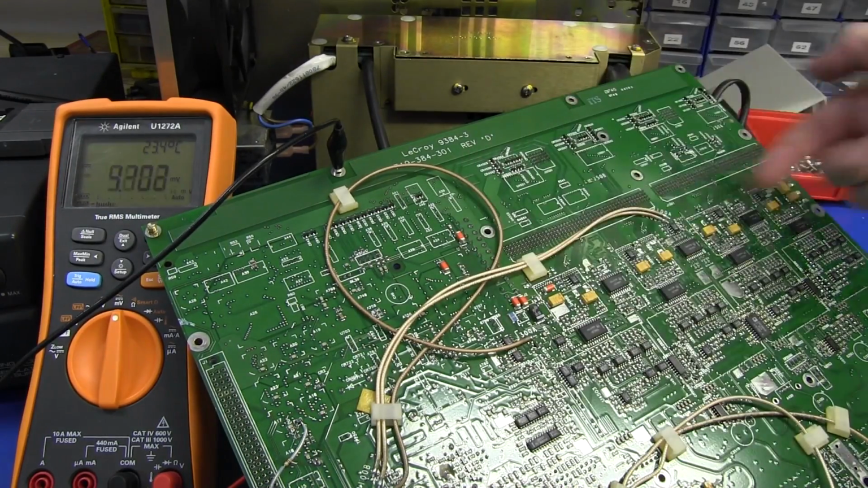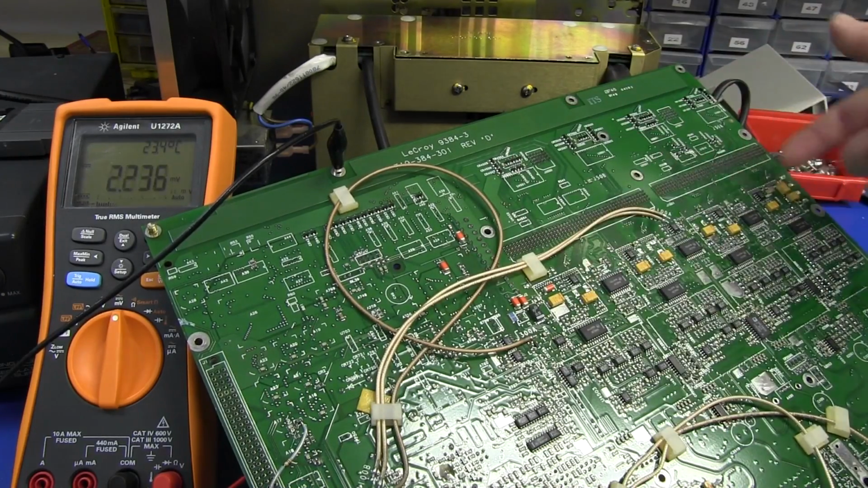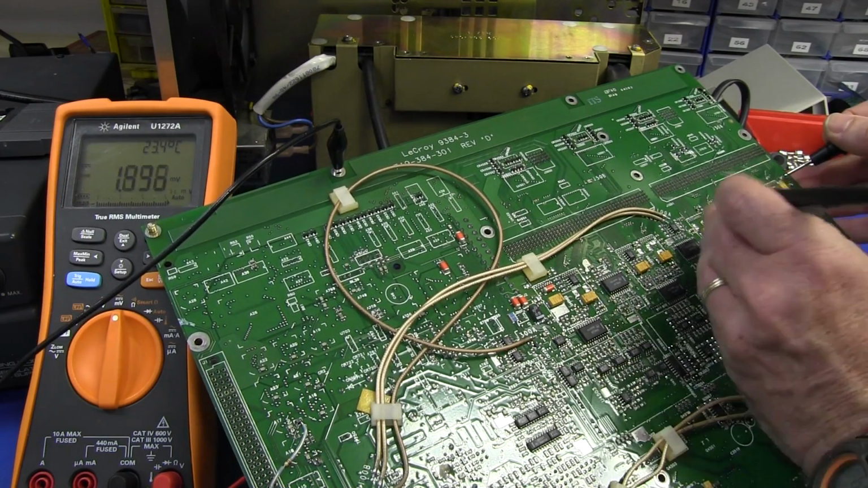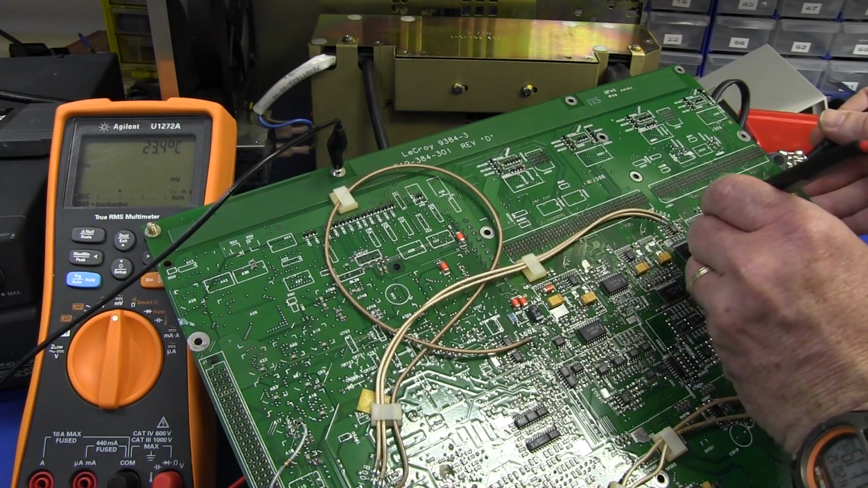So here's our input connector, and all these 4 ASIC devices here are all drawing large amounts of current. So unless you could isolate those, it's going to be incredibly difficult to find the issue. Like, let's go from this cap here, for example, to this one. I think I got the right one. No, the other pad here.